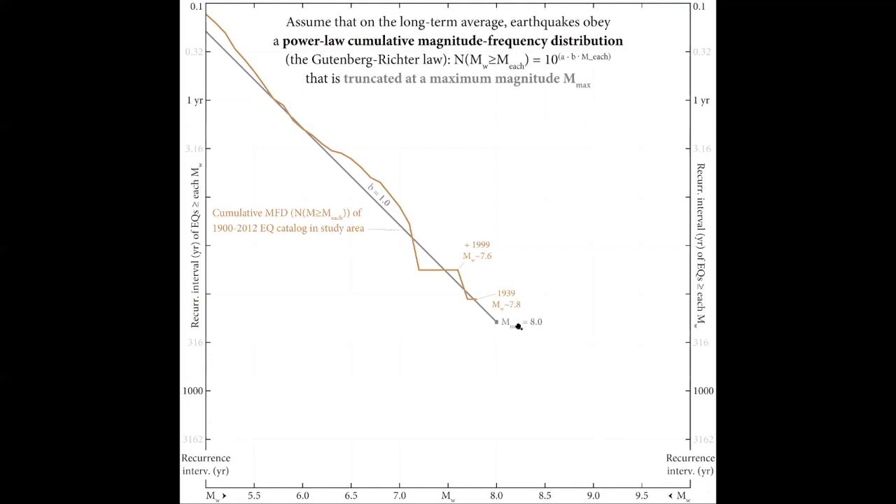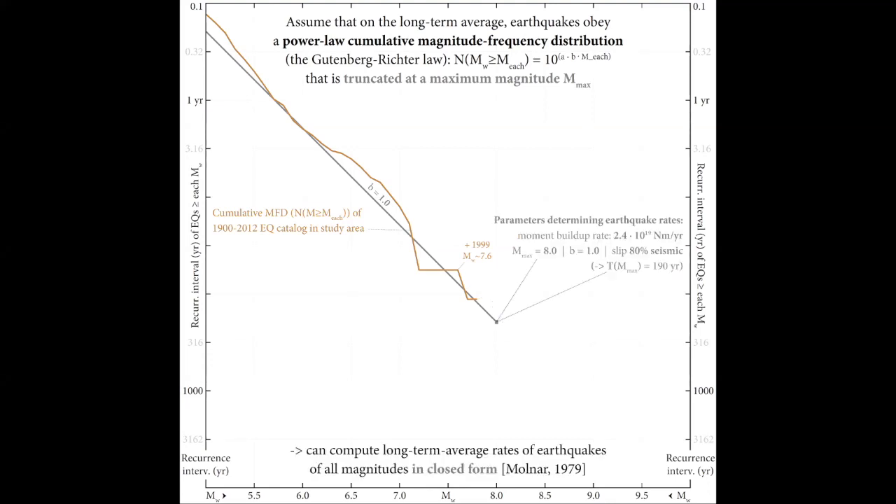So we say that on the long-term average, there aren't very many earthquakes above 8.0. There are so few of them that we don't need to factor them into moment balance or seismic hazard. Now, what Molnar 1979 showed is that given a maximum magnitude and a b value and knowing the geodetic rate at which moment is accumulating, you can actually constrain in closed form the rates of all earthquakes of any given magnitude.